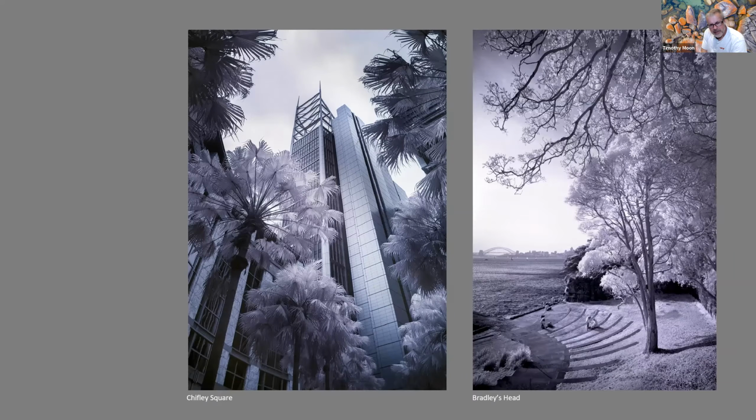So nothing's burnt out. You've got all the detail in the fine lines and the panel joins all the way through. And then you get this other effect, a bit like our first image with the fig tree up on Observatory Hill, where you get that lovely detail where what's usually dark green and quite blocked out in the shadows, you then get all this fantastic detail in these heads of these cabbage tree palms. So you've got that lovely combination of the cabbage tree palm detail, plus the sheen in the surface of the building.